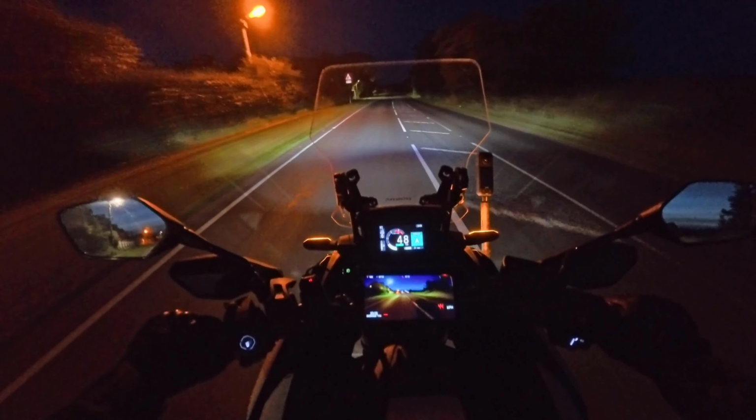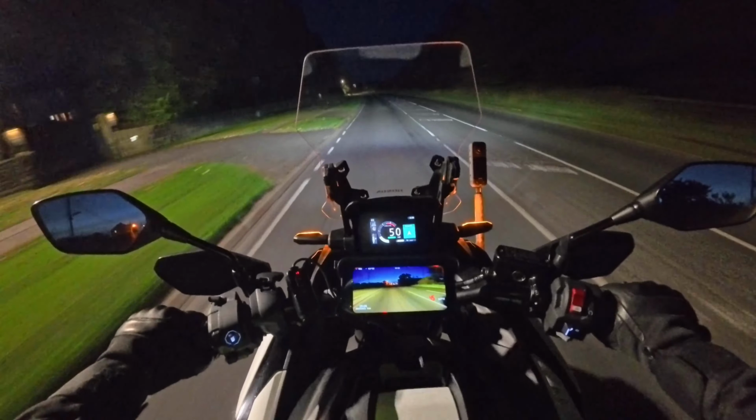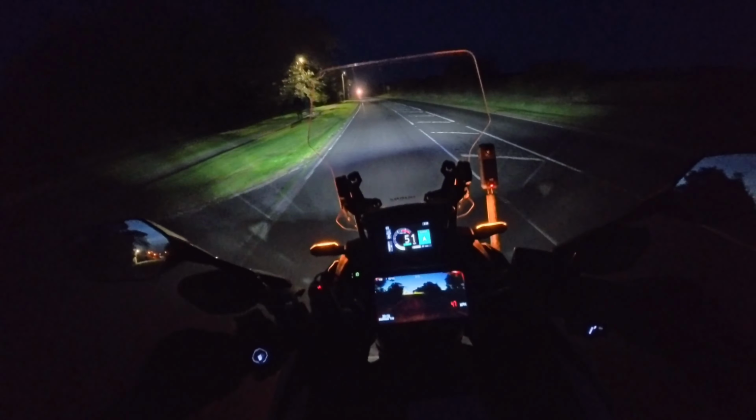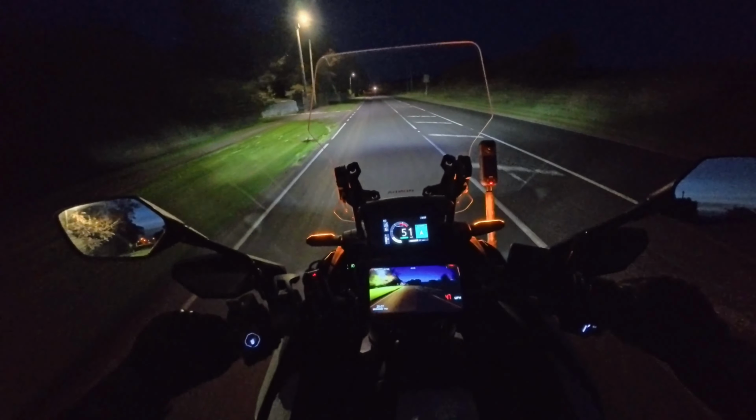So now we're coming up to an area where there will be no street lights, and I'll be able to try out full beam. But at the moment, the headlights are doing a very good job.